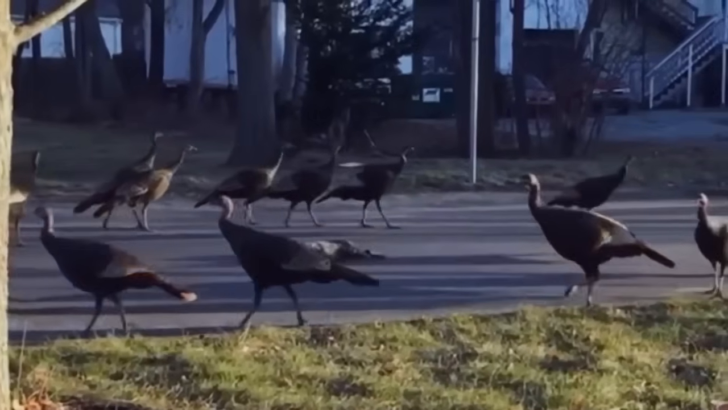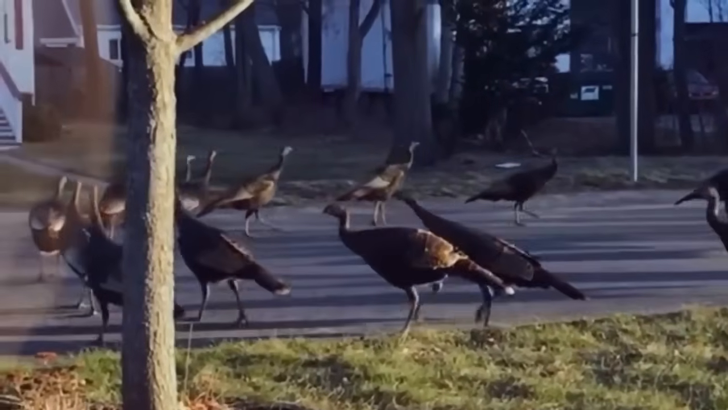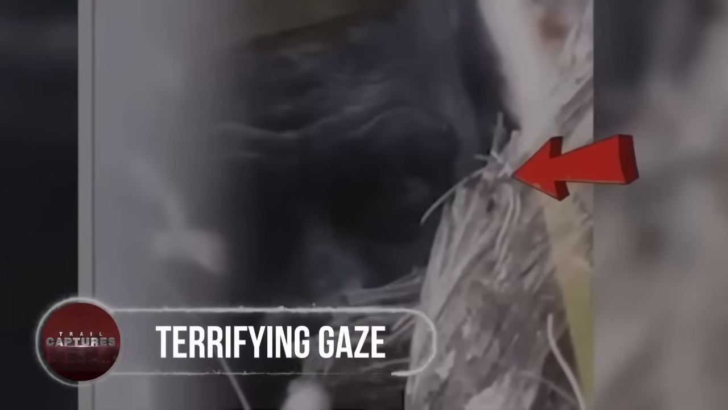Researchers say that turkeys mistook the cat for a threat, so they began investigating. Since turkeys tend to stick together, when one started circling, the rest followed, creating this weird loop we now call the Death Circle.